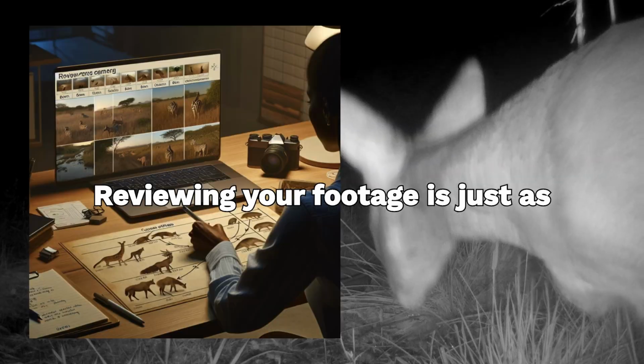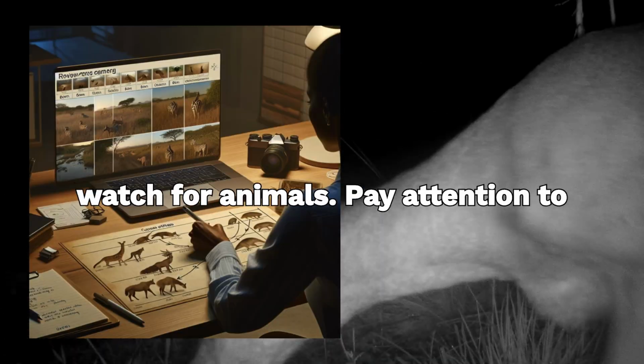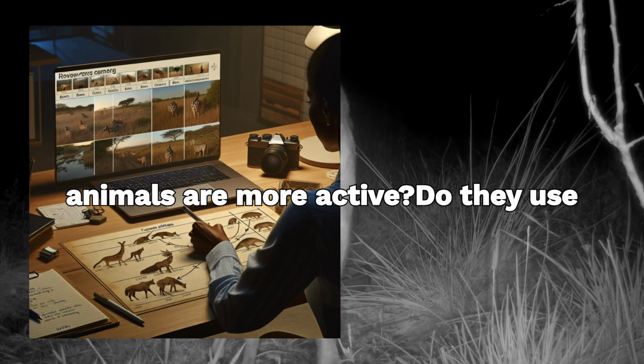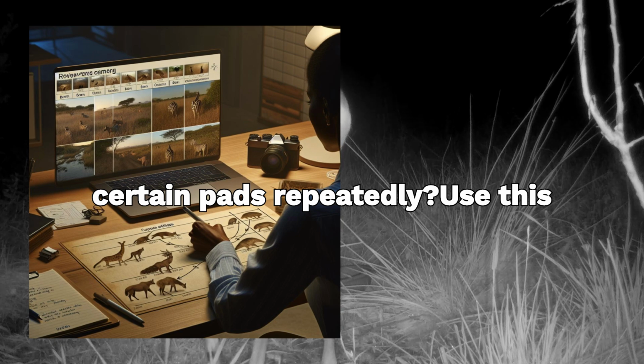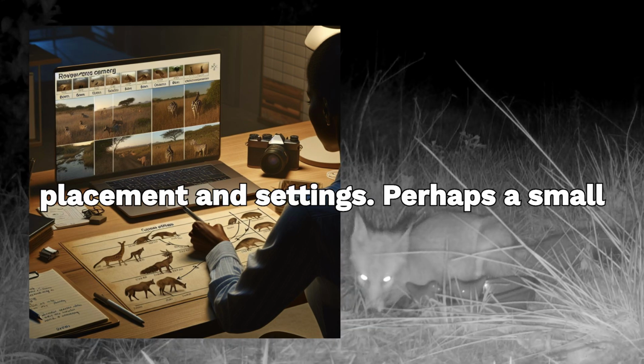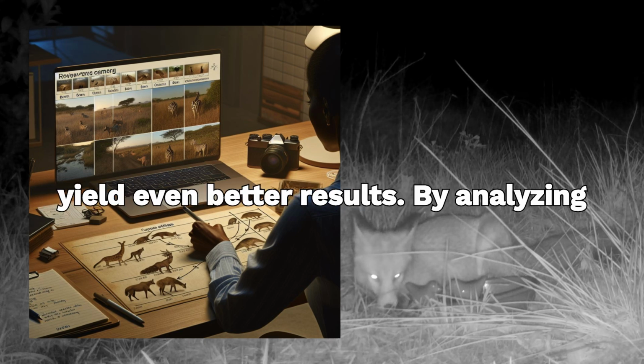Reviewing your footage is just as important as capturing it. Don't just watch for animals. Pay attention to patterns. Are there specific times when animals are more active? Do they use certain paths repeatedly? Use this information to refine your camera placement and settings. Perhaps a small adjustment in the angle or timing can yield even better results.